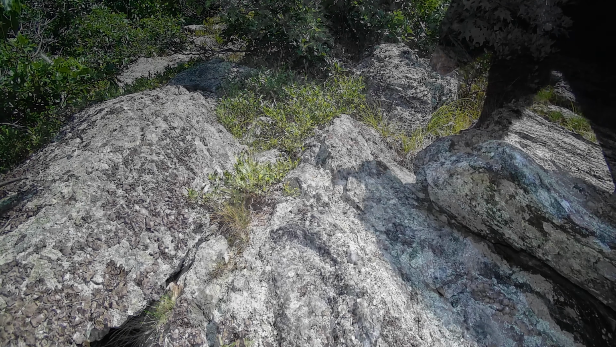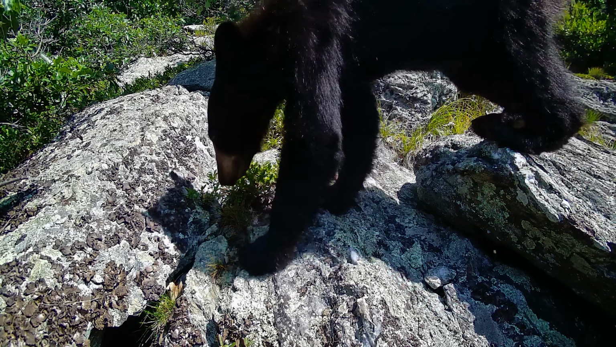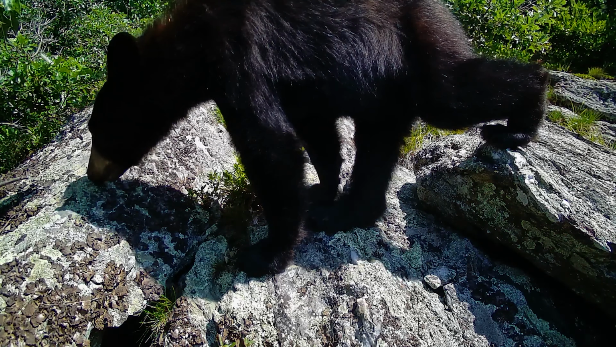Here is a white-footed mouse, tempting fate. Hopefully someday or some night, I get lucky and one of the trail cameras captures footage of rattlesnake predation. Uh-oh, I think we know that this will be the camera's last footage.